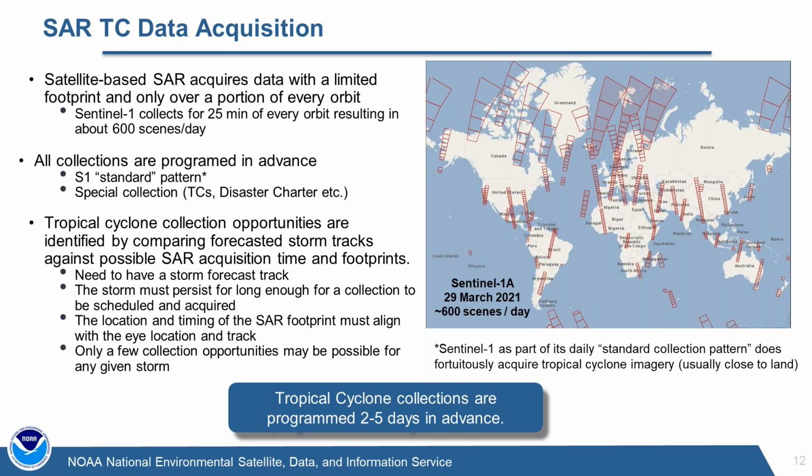You can see here on the right is a picture of the Sentinel-1 spacecraft. It collects roughly 600 scenes a day over both the land and the water. Roughly 25 minutes of every orbit is used to collect this imagery. Sentinel-1 has this standard pattern integrated into it, which is nice for repeatability. So we know it's going to come in every day. They publish what their future collections are.